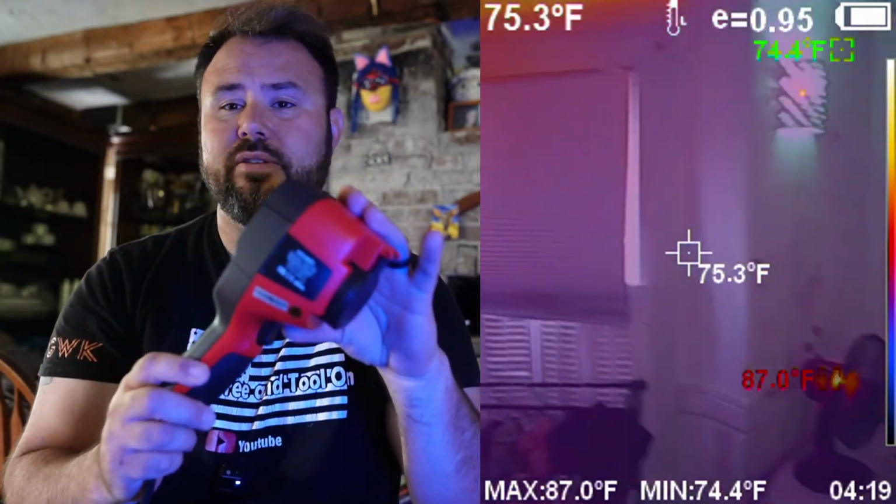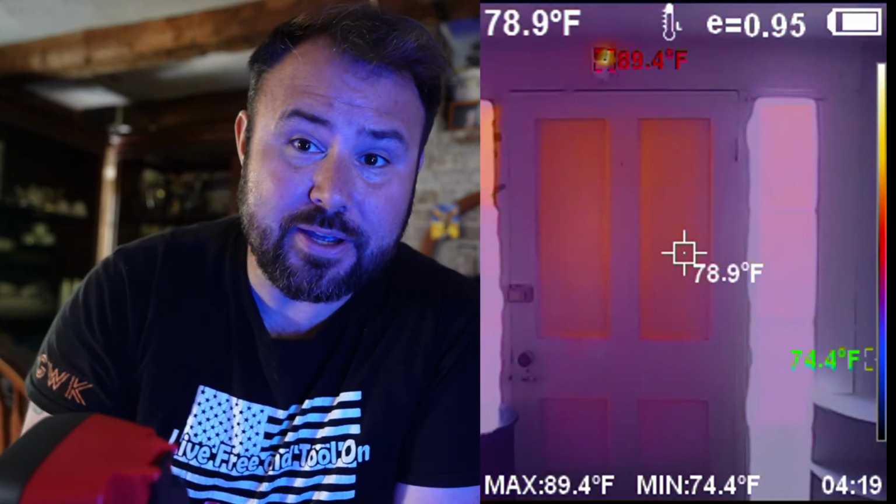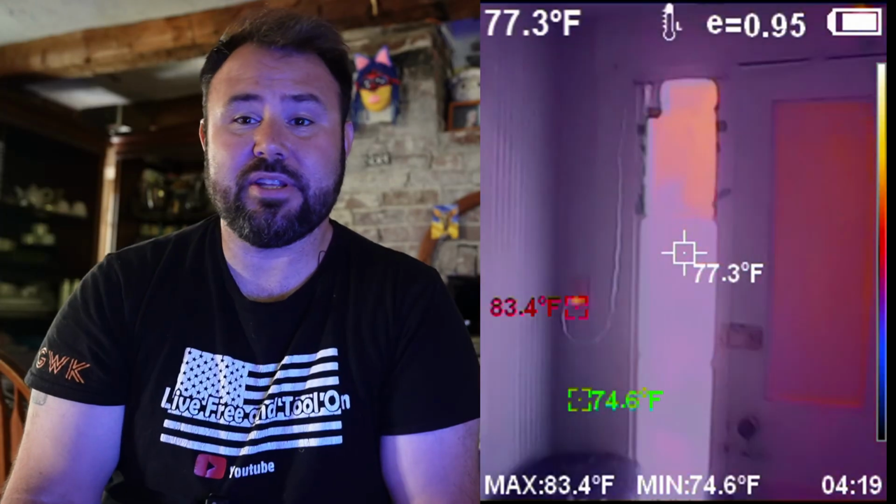And then you can plug the holes based upon the temperature just by reading it, and it gives you an entire understanding as soon as you start measuring. Now, that's really, really important. I actually found, if you saw in the video, I have no insulation in one of my ceilings, so guess what I'm doing?